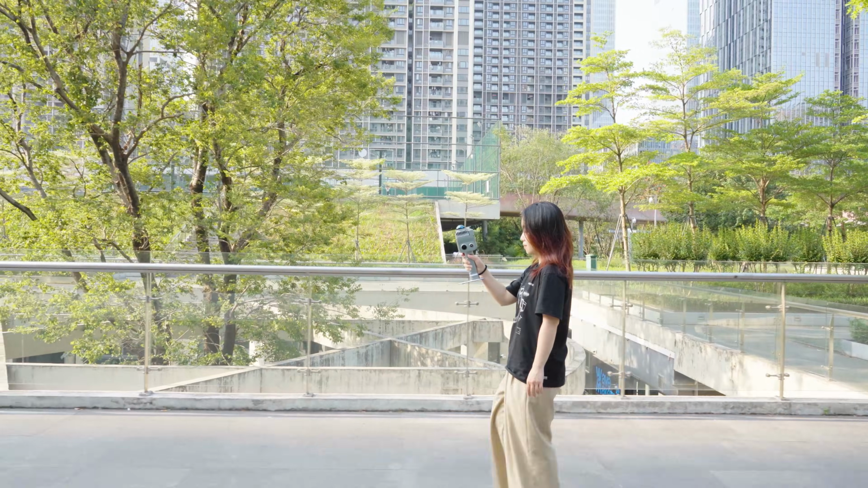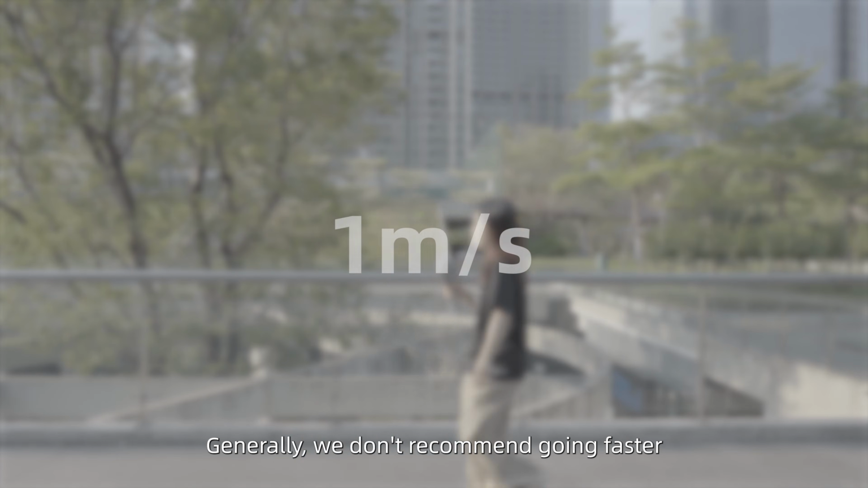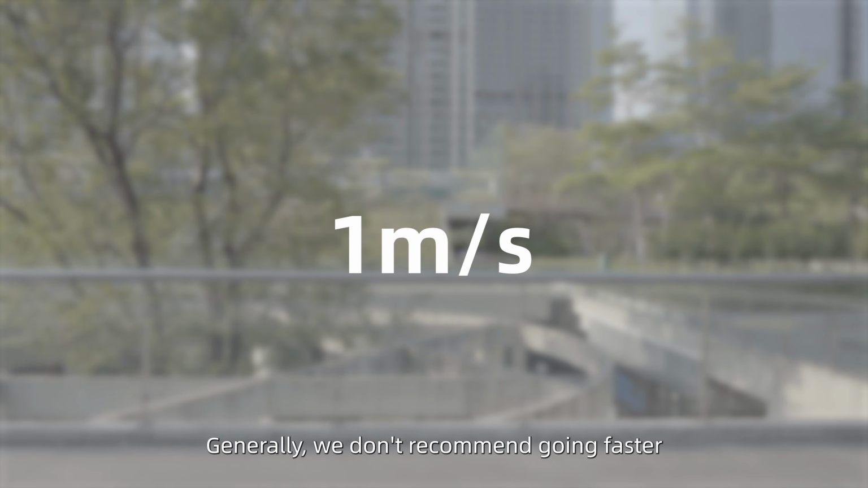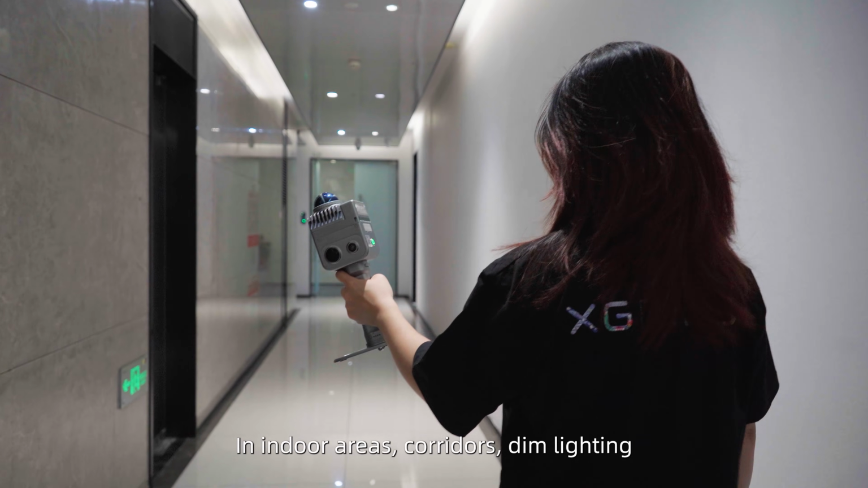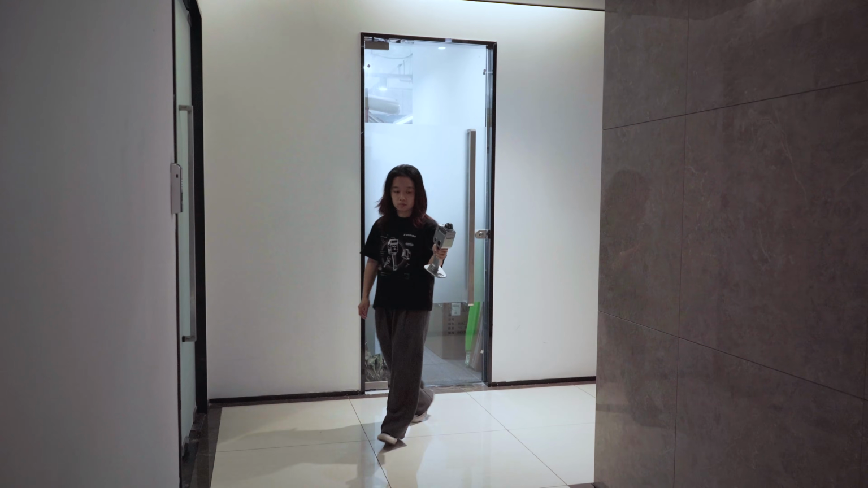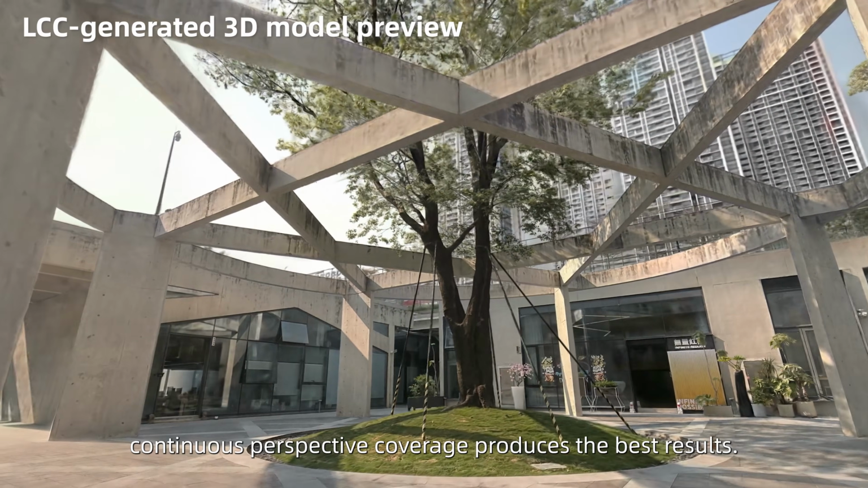Maintain steady movement. Avoid quick rotations, shaking, or sudden acceleration. Generally, we don't recommend going faster than 1 meter per second. In indoor areas, corridors, dim lighting, doorways, and corners, slow down to a maximum of 0.5 meters per second. Steady movement with complete, continuous perspective coverage produces the best results.